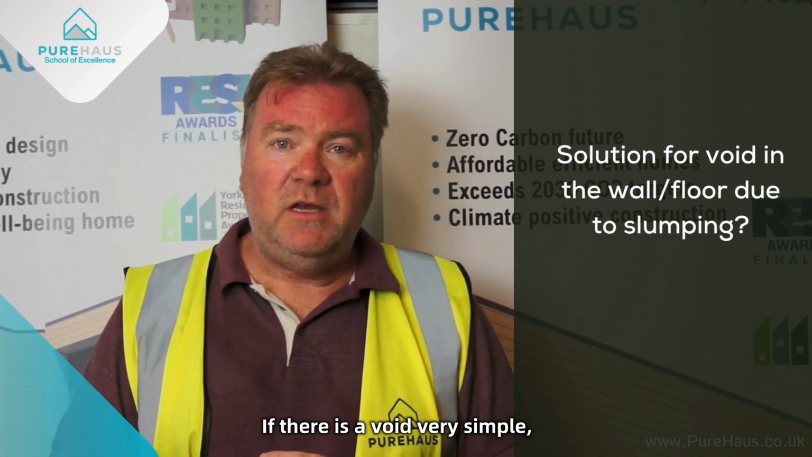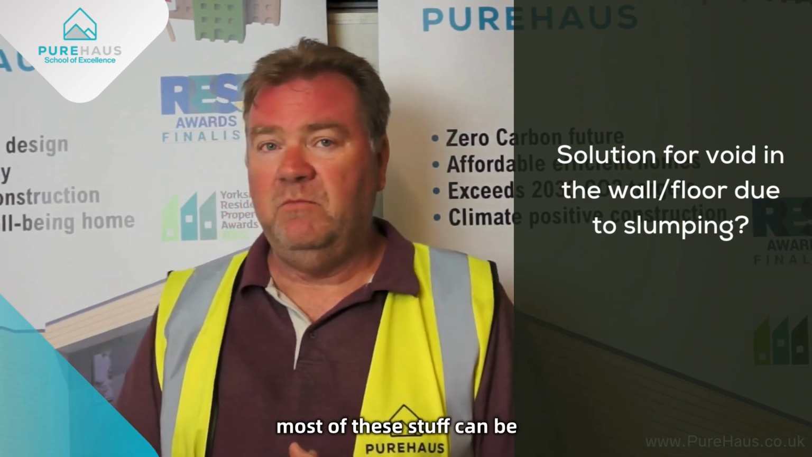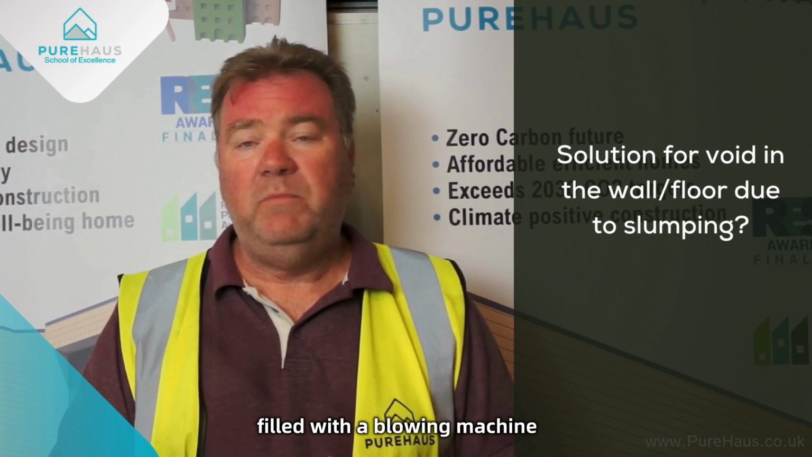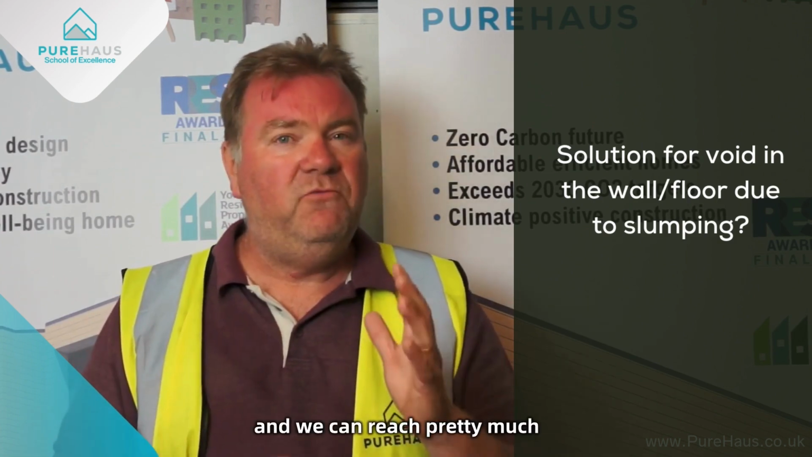If there is a void, very simple. We'll drill a hole and we'll fill it. Most of this stuff can be filled with a blowing machine or a fibre blowing machine. So therefore, all we need is a small hole and we can pump it in and we can fill that void. And we can reach pretty much anywhere where that void might be.